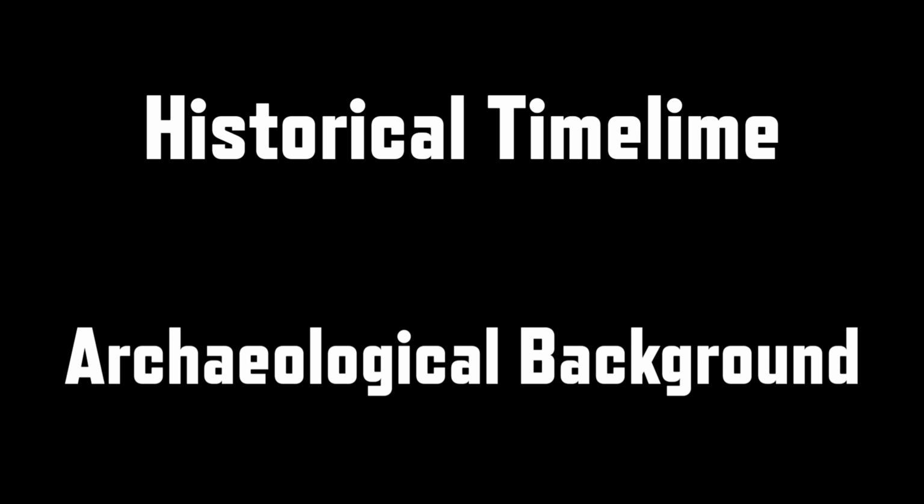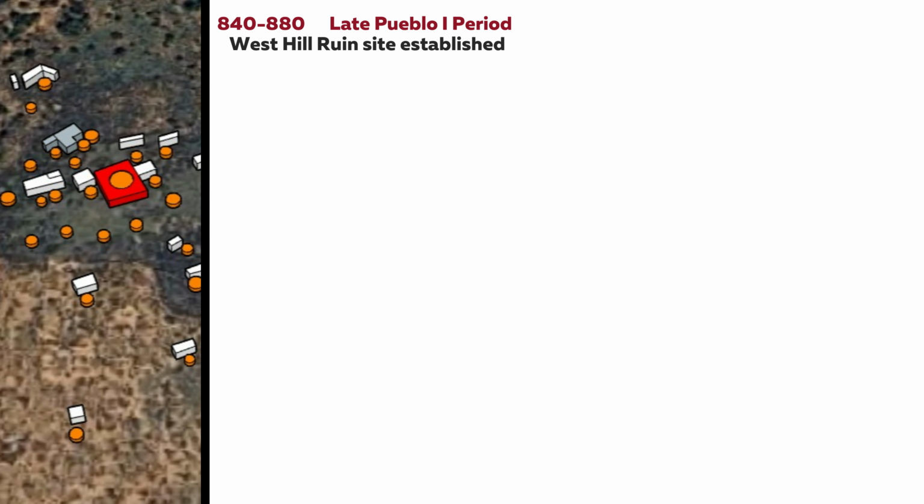I know the timeline of events might be confusing, so I compiled everything together into two groups of information. First, the historical timeline, and second, the modern archaeological background. This site seems to begin around 840 to 880, which is called the Late Pueblo I period. During this time, a small village was established at the West Hill ruin site.